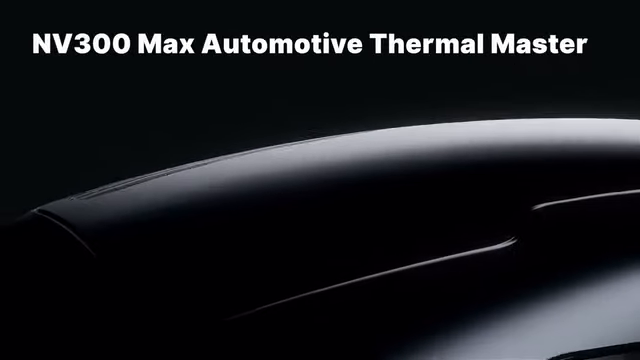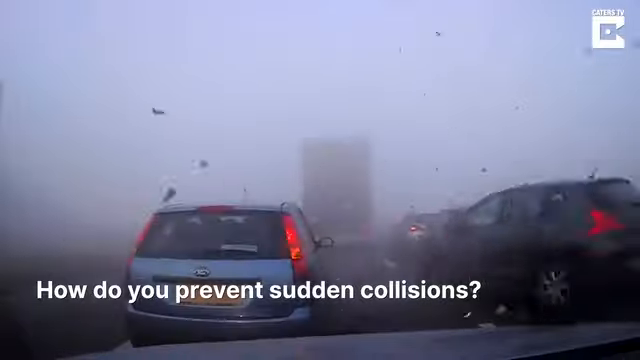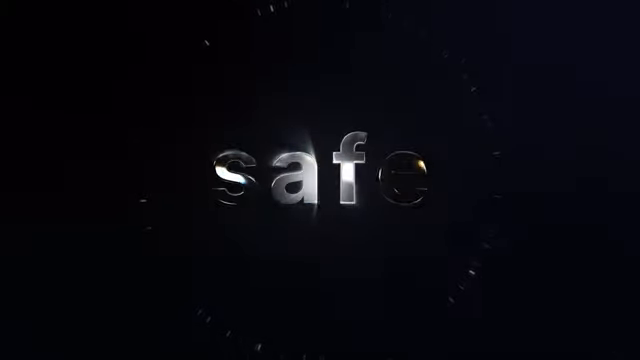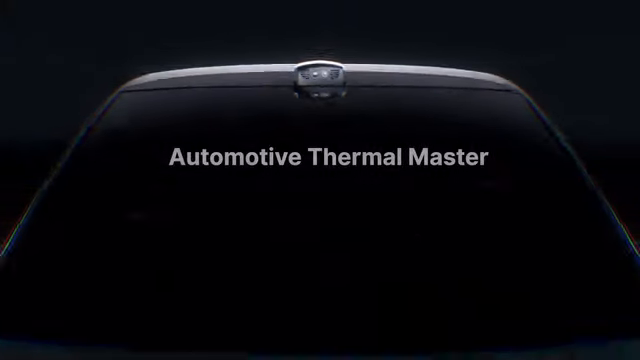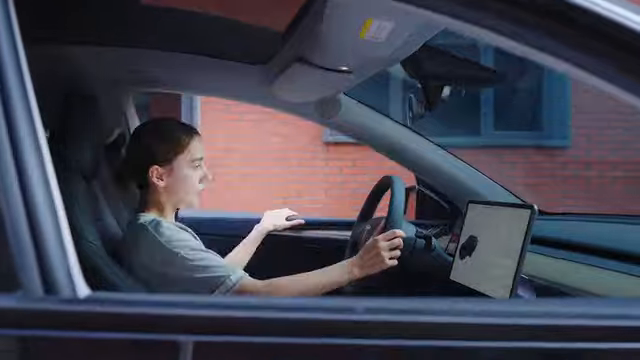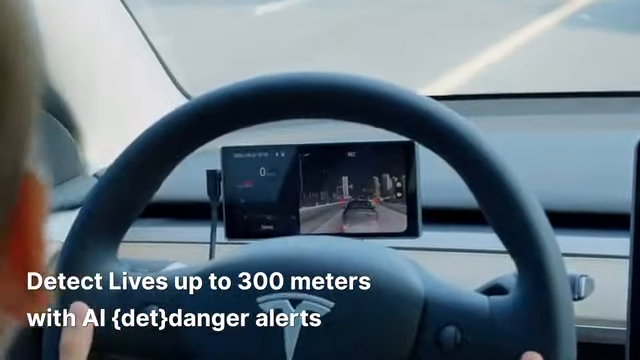Every journey in life begins with the unknown. How do you prevent sudden collisions? How can you stay safe? Automotive Thermal Master. Detect lives up to 300 meters with AI. Get danger alerts. Hi, Max.